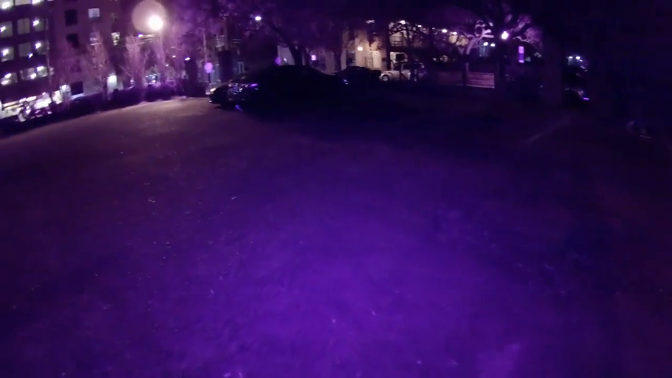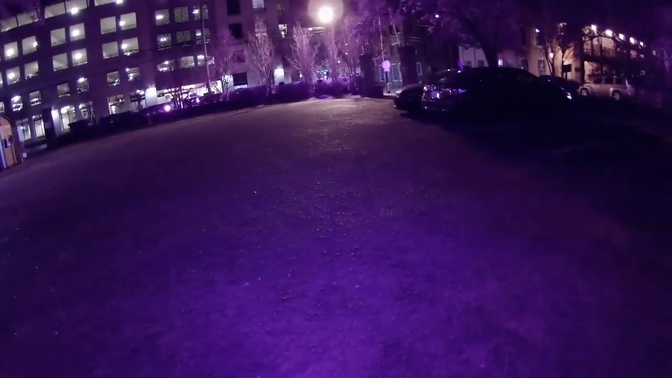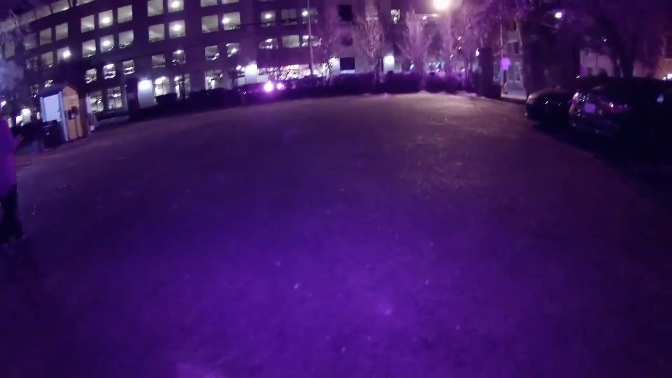Are you messing with that thing at all? This? No, he said we probably won't pick too much up in this parking lot. That's so weird. Like, how would you not? Or how do you know? Is that because nothing's here? Maybe. And you're probably going to pick up the lamps and the parking meters.